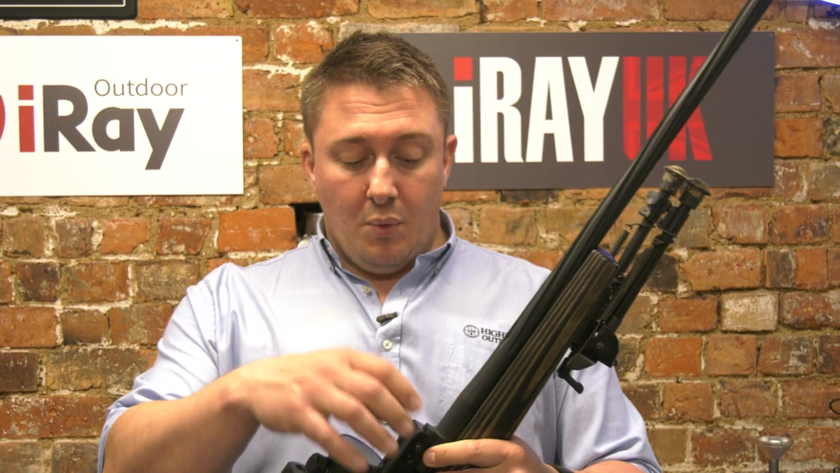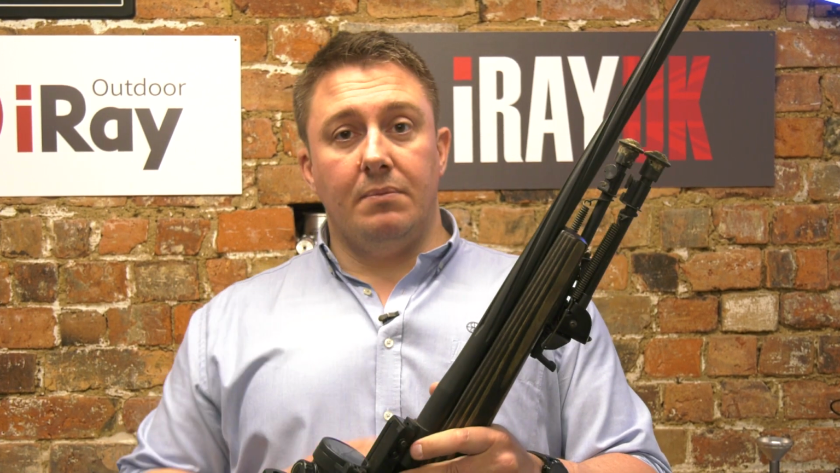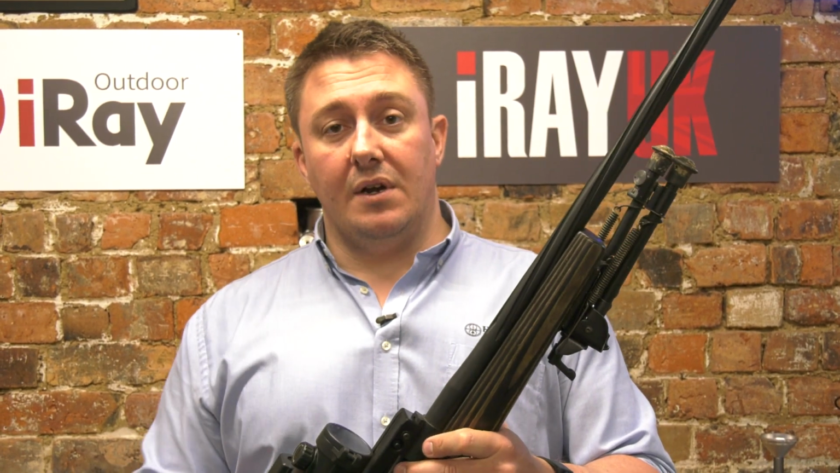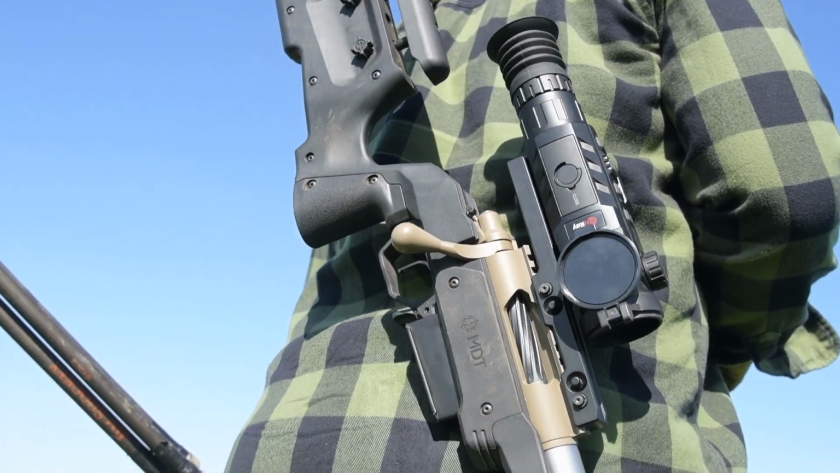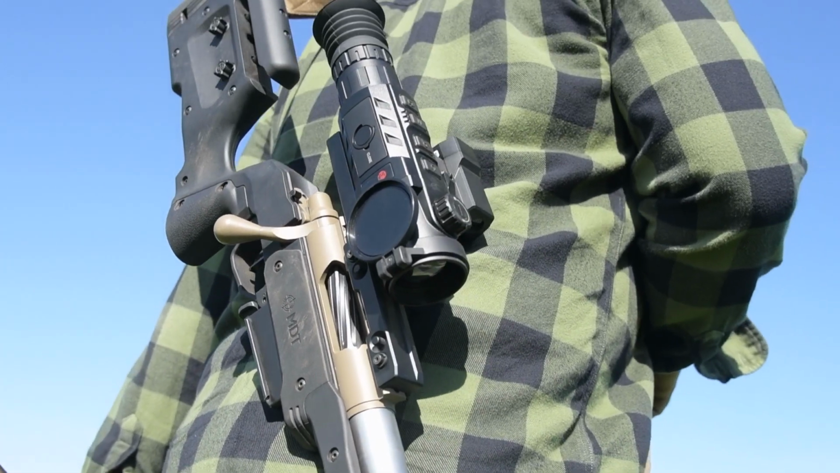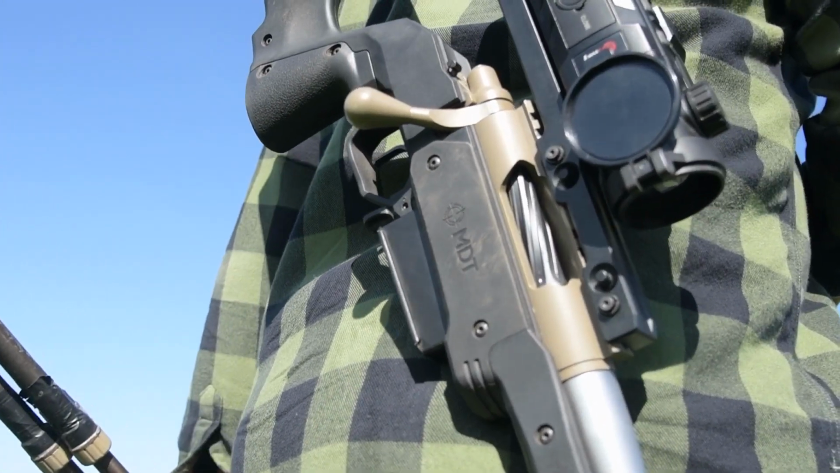Swapping between the profiles is super duper easy. Go into the menu button, which is ever so easy to find, simply change the gun profile, you're ready to go. With the mount being so heavy duty and using uniform rails on all my rifles from tier 1, everything is the same and it clicks back in very, very repeatably. So I think this is going to be the benchmark for a while, and certainly iRay as a company are here to make some waves.